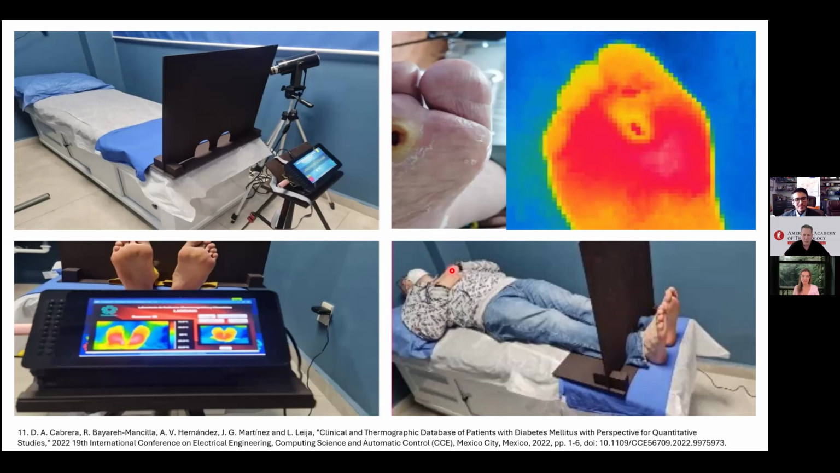Especially in infrared imaging, where you need the right position, the right room temperature, and to wait for the patient to thermalize to the room temperature. But sure, it's important we have this data bank, but at the same time,